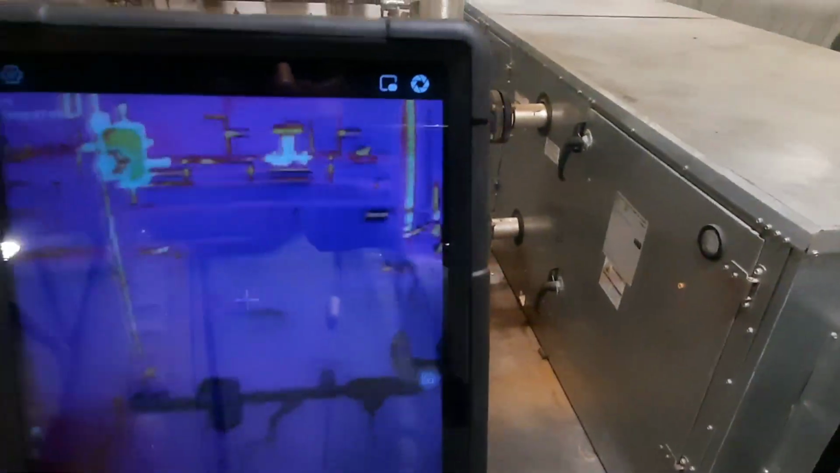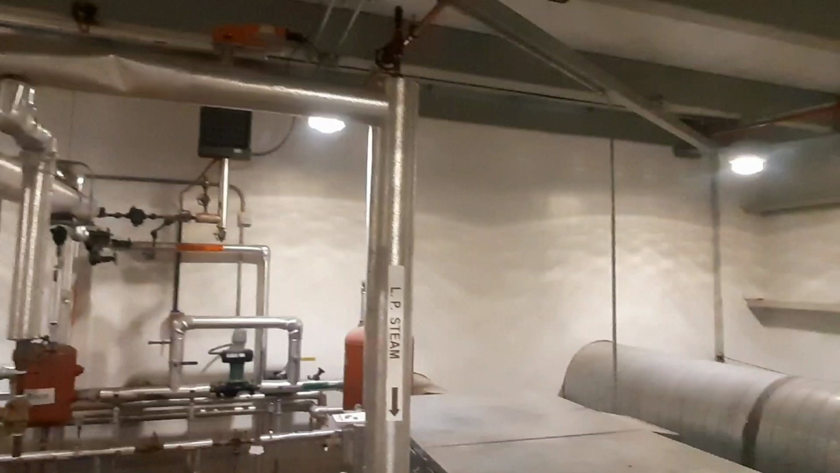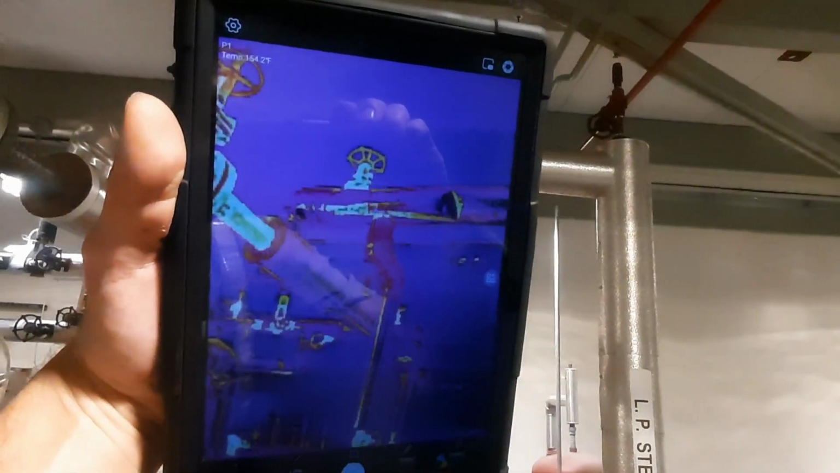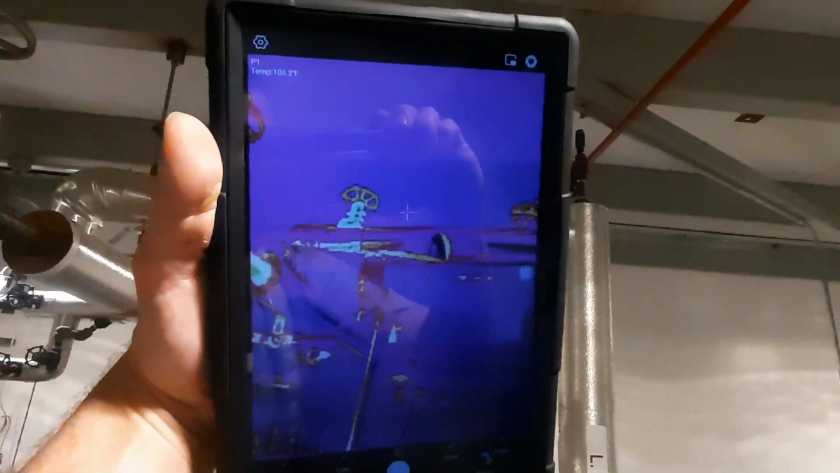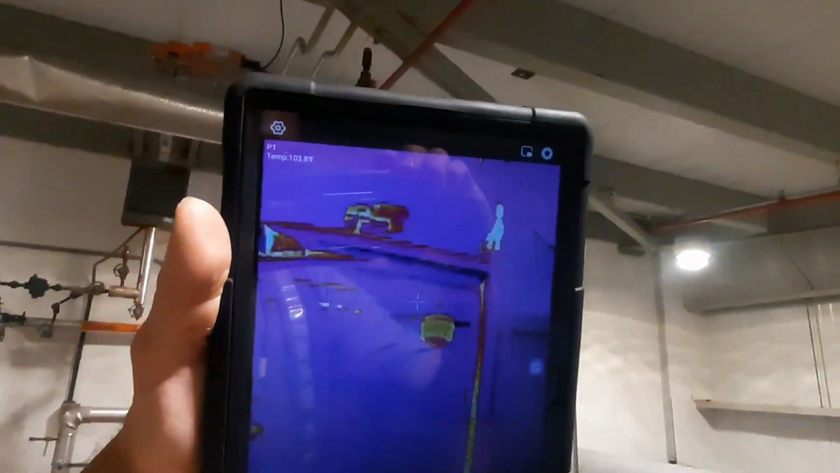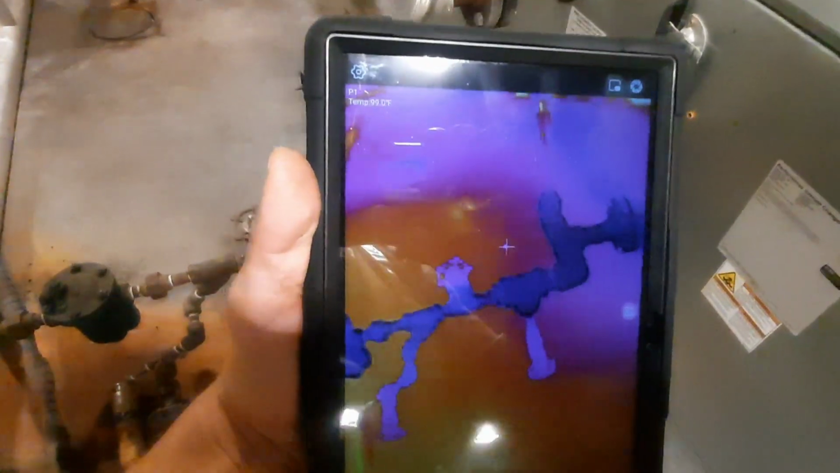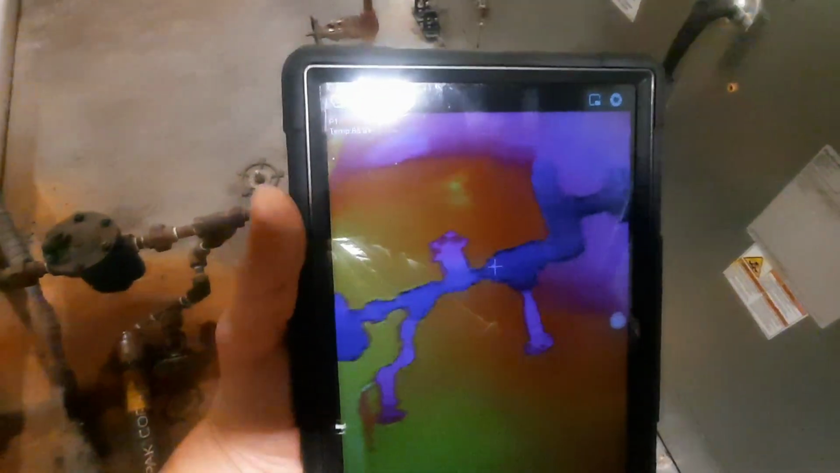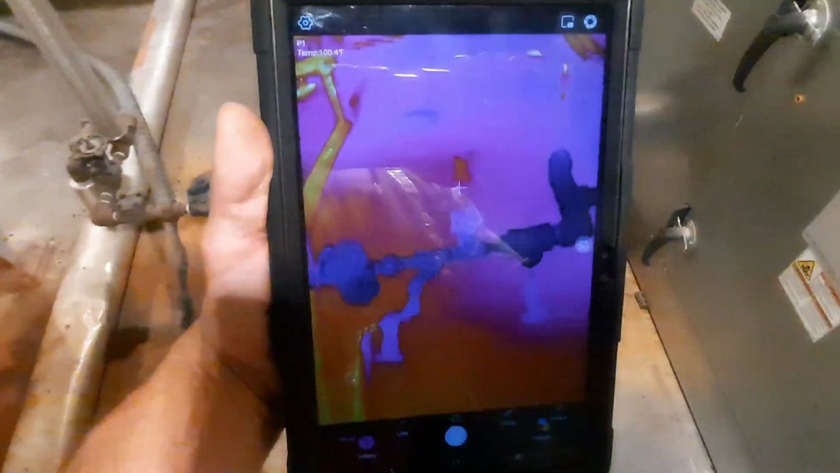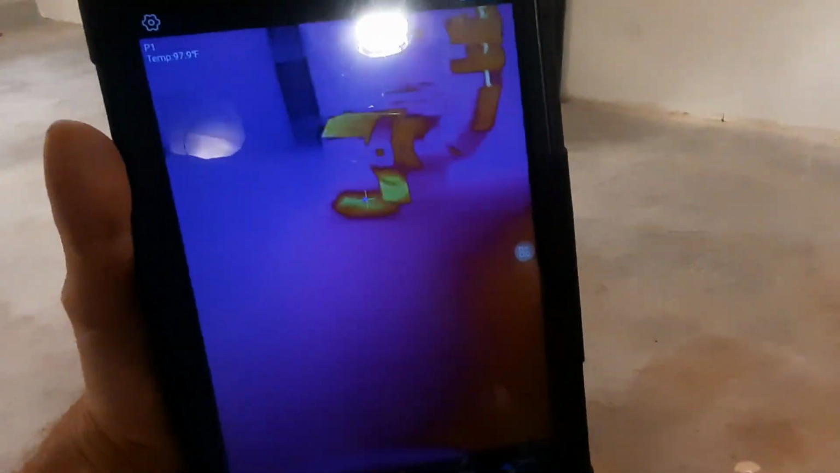Now this has a modulating valve. That's our steam heater there. Modulating valve up top, and we can see it's hot coming into that valve. And the valve is closed right now. It modulates on supplier temperature. So as the supplier drops, it tries to maintain just a neutral air, so about 70, 72 degrees. So that's why that trap's cold. But I've got a few other traps that are cold that I need to go address.